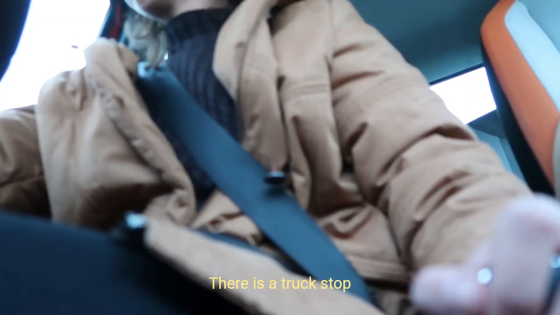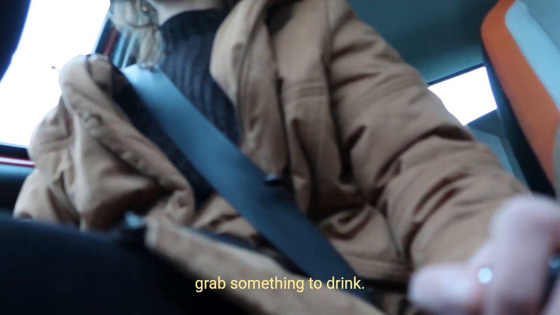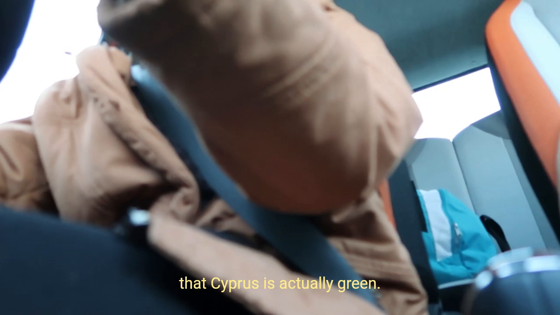There is a truck stop right here where I want to stop and grab something to drink, and we'll continue our journey. Cyprus is actually green, and it just doesn't feel like it's suffocating you.